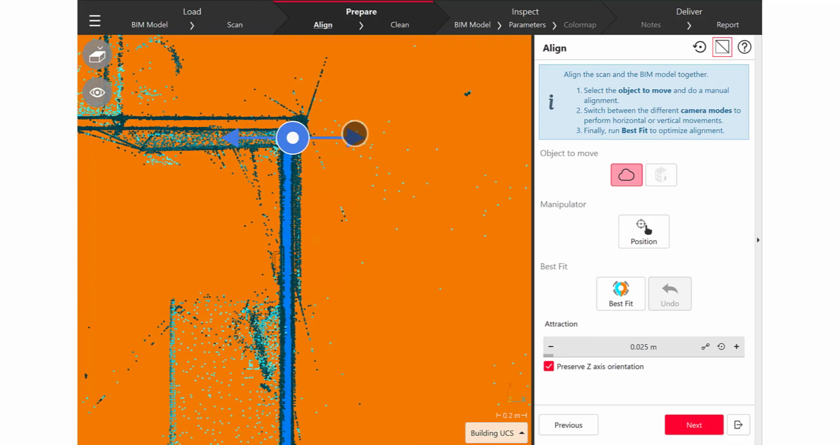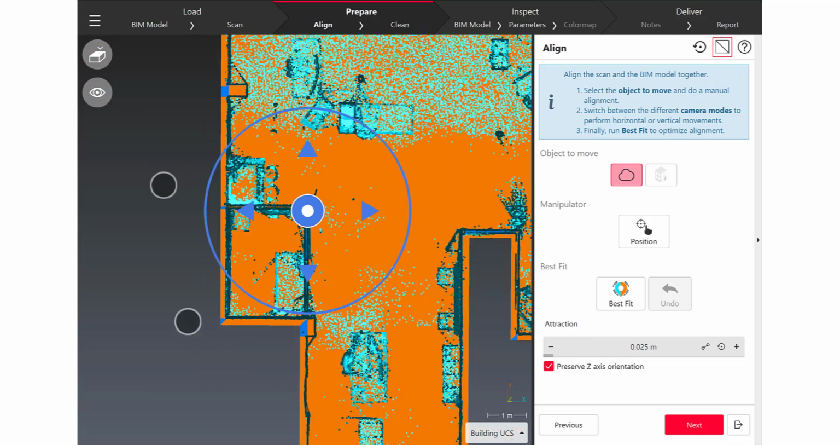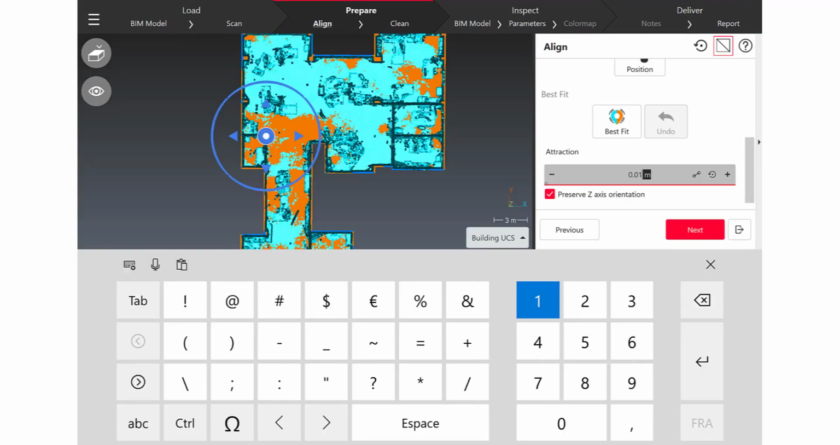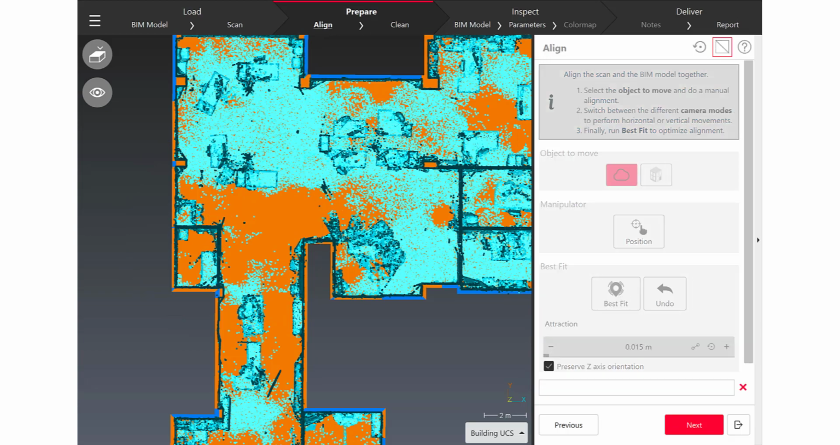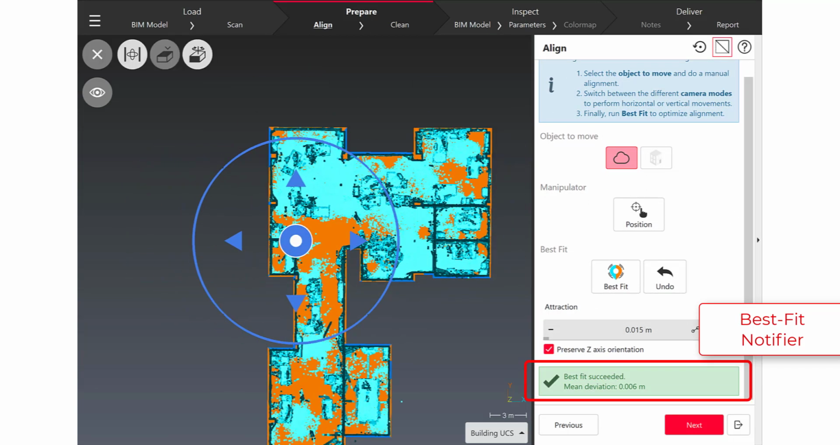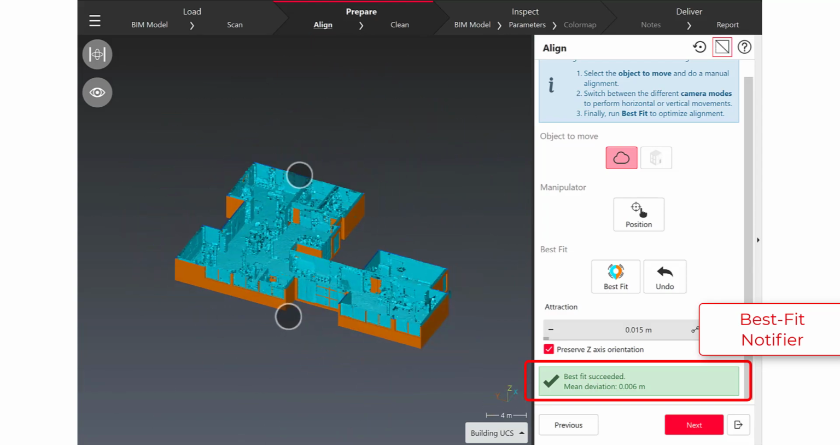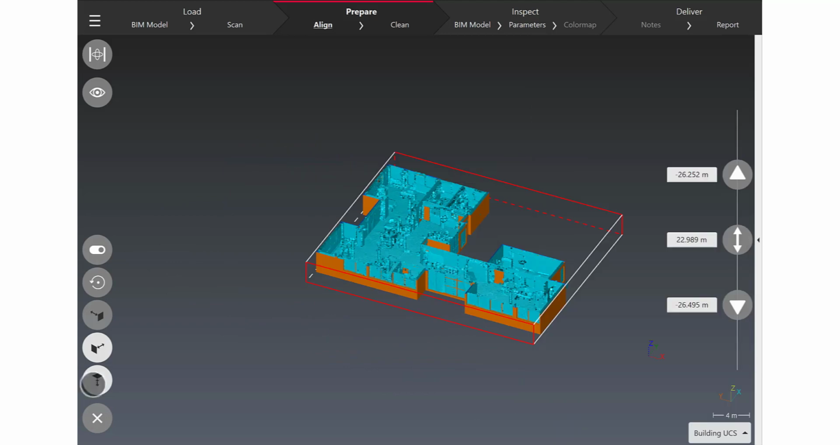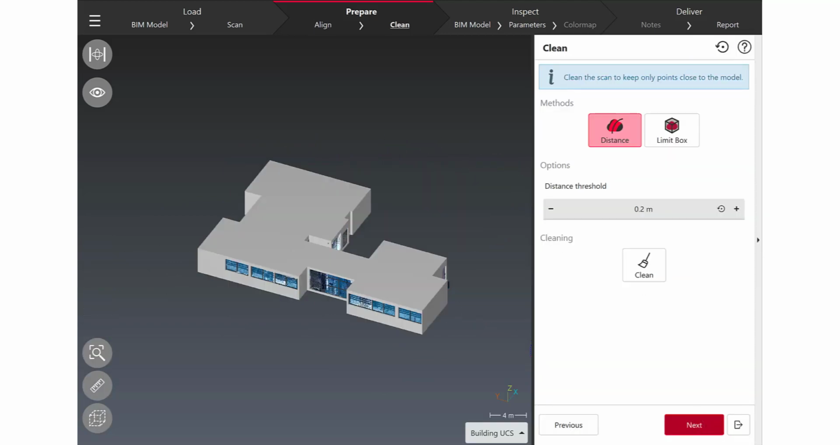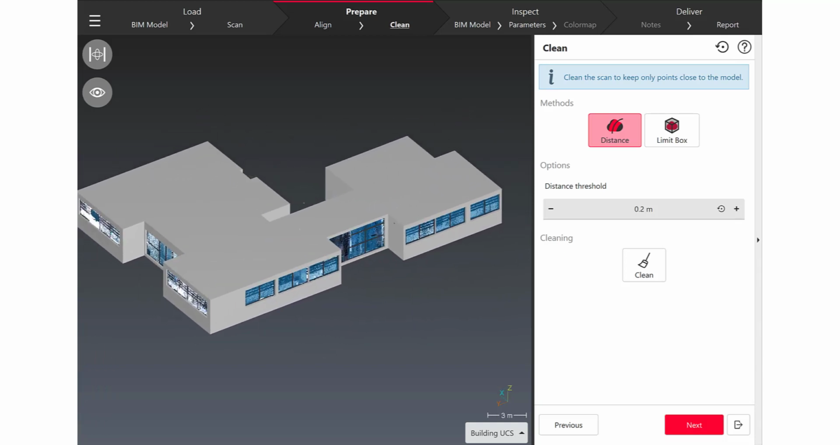And so obviously, if you want to make an accurate comparison between the design and the as-built scan, you have to launch a best fit computing, and you can check the results from the best fit when you go back to the 3D view in the scene. The next step of the workflow is very easy to proceed, and you can clean your data if you want.